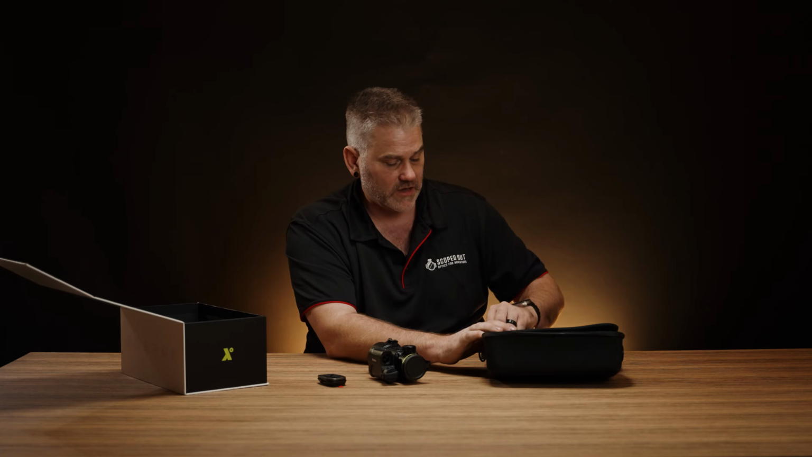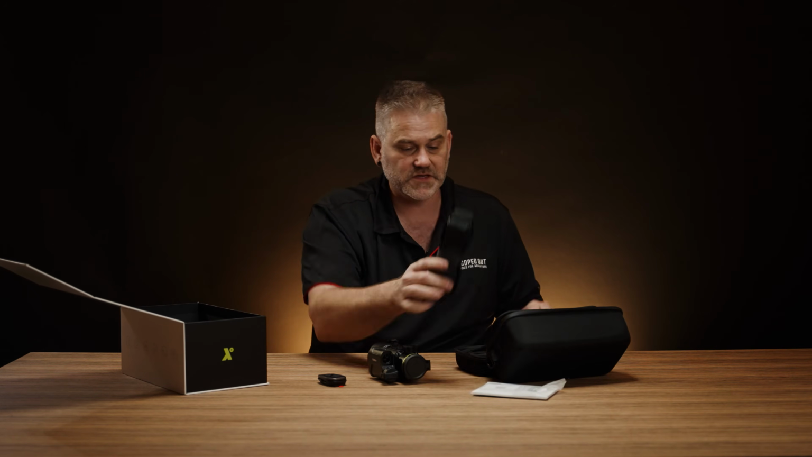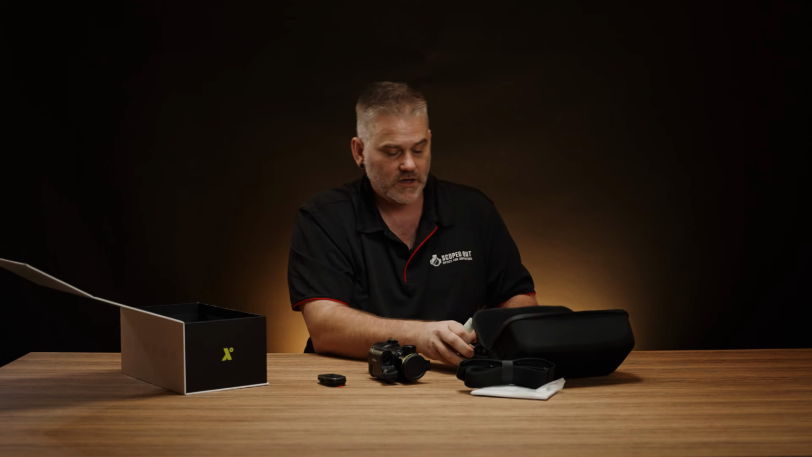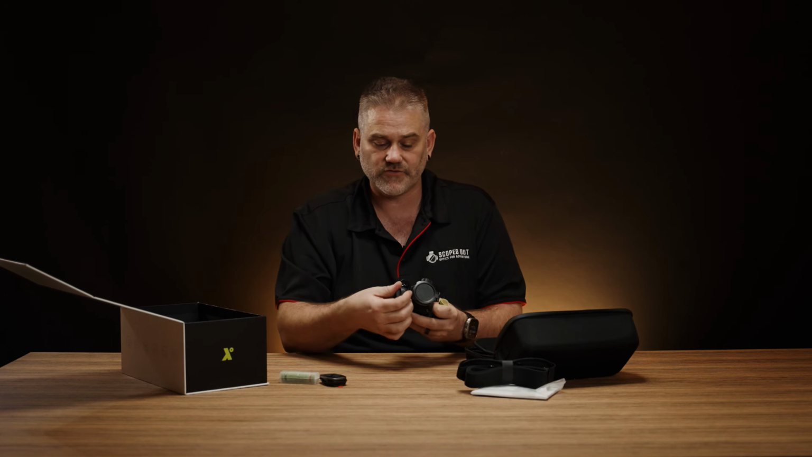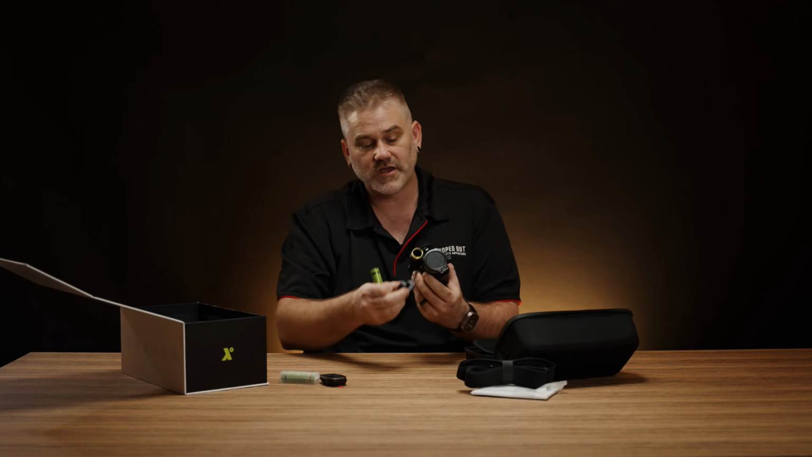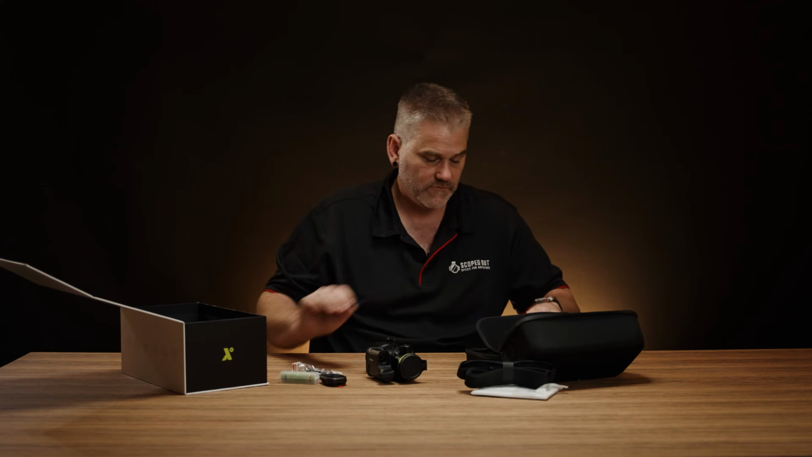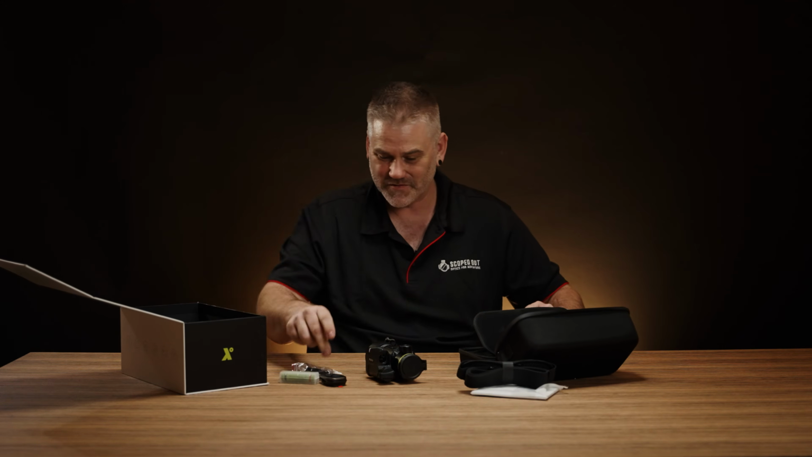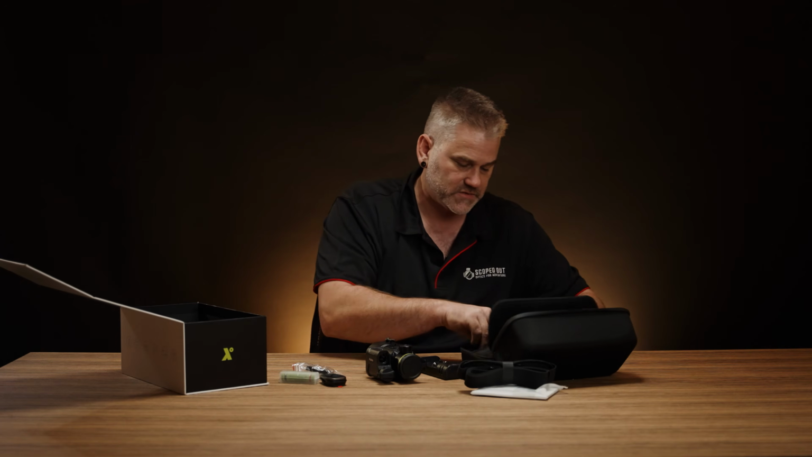We also have all the usual stuff. We have the manual and things. We've got the strap for the carry case. We have a couple of batteries. We'll get one of those into the battery compartment. It's nice and easy. The cap there is obviously secured, as you can see. There's a Velcro strap if you want to use that for the remote or other things. Charger, as you would expect.